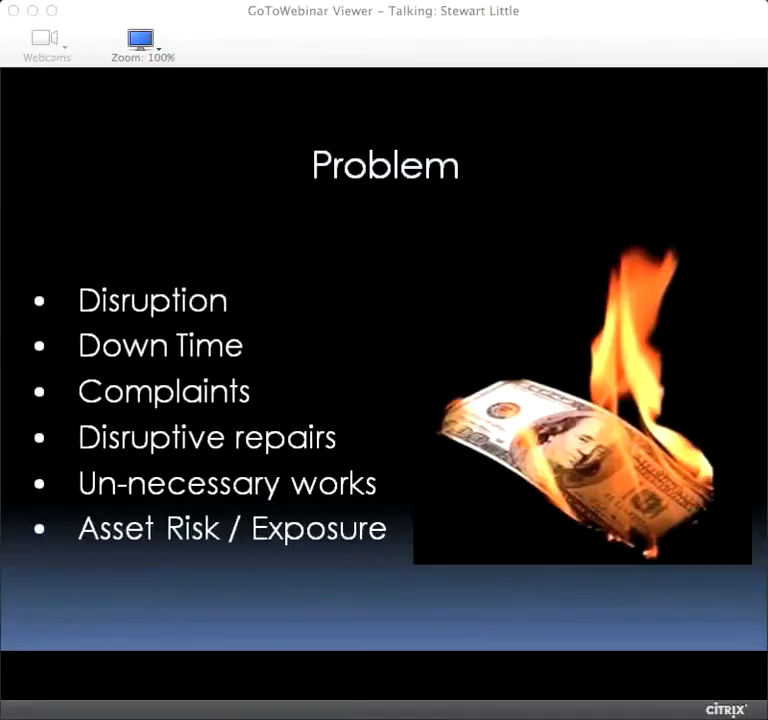Main problem when you come across roofs, from our opinion, and John, feel free to jump in here. If you do go down the road of, look, let's do a complete strip on this roof, you have a whole bunch of tenants in that building saying, oh, I'm going to have to put up with banging and stripping off the roof, and what if it rains once you take the roof off? Do I have to close my shop? You will get tenant complaints, be they school children, you've got health and safety to consider, and nobody really wants to do disruptive works if they're not necessary, and why expose your building to any risk?